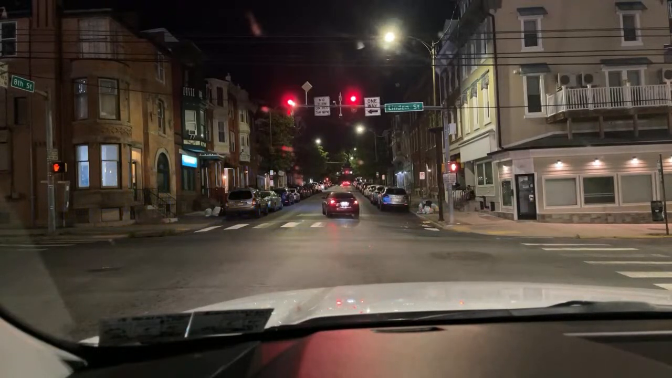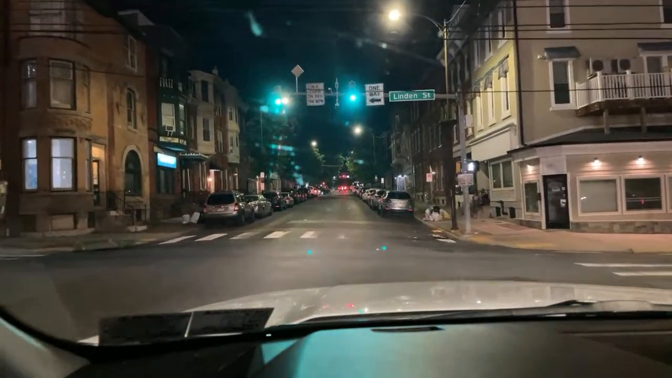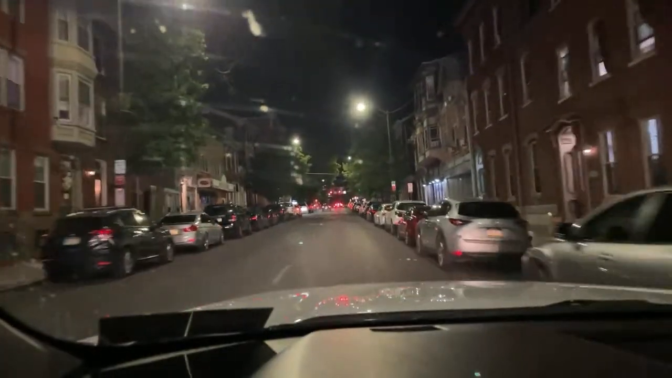County 805. Starting to get busy. For a Sunday night, there's a lot of chatter going on in the radio. Is that they cleared it? We can send a car if you'd like.